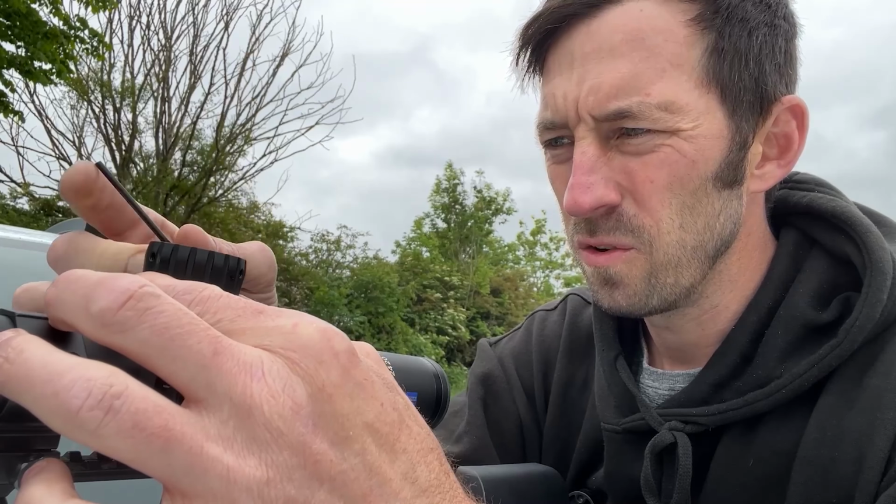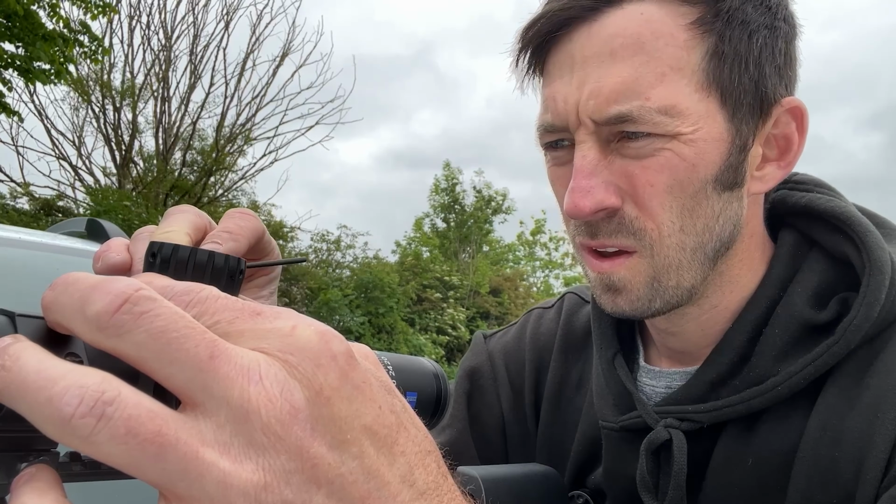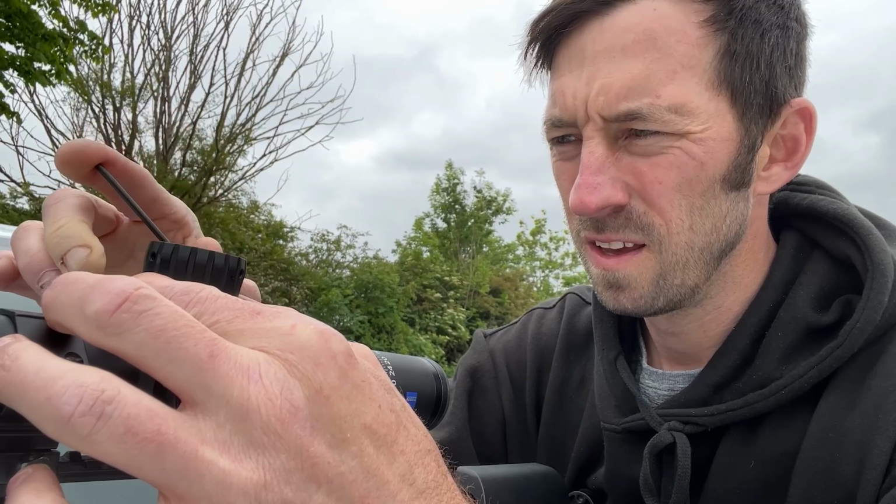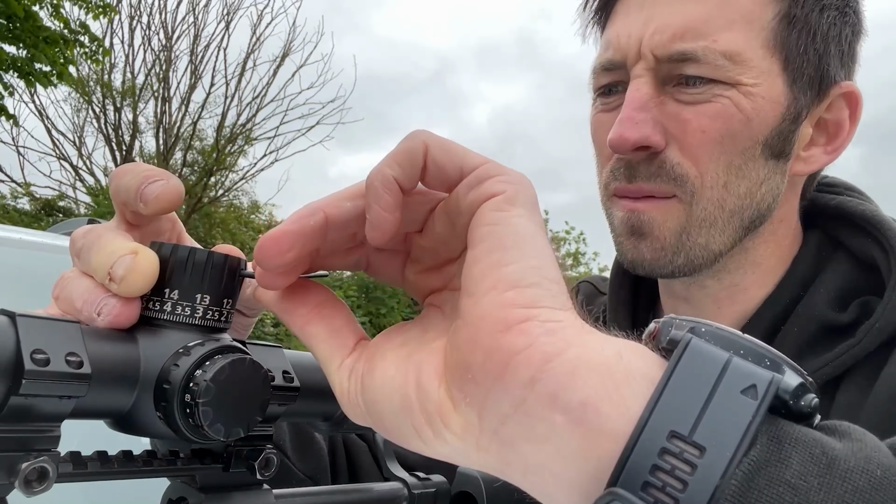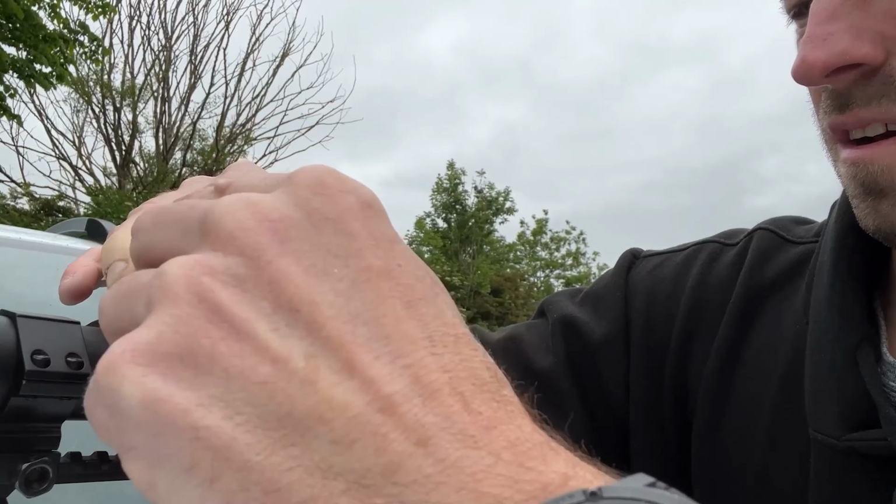And with the 3 hex screws, we're going to nip them back up. So turning them clockwise, obviously righty tighty, lefty loosey. Get them in and holding the turret onto 0. Nip that one. Nip that one. Nip that one. Like so.